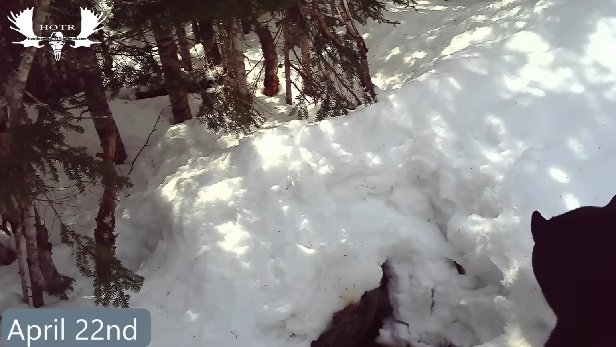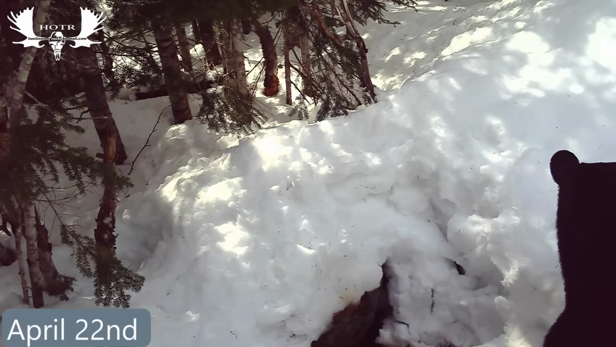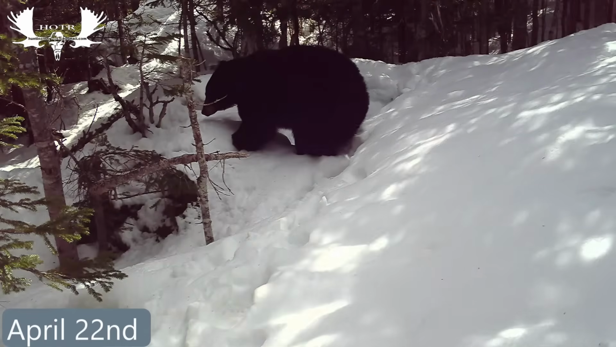Several times he walked back toward his den like he was confused and wondered if he should go back in or if he should stay out. It was kind of funny to watch.